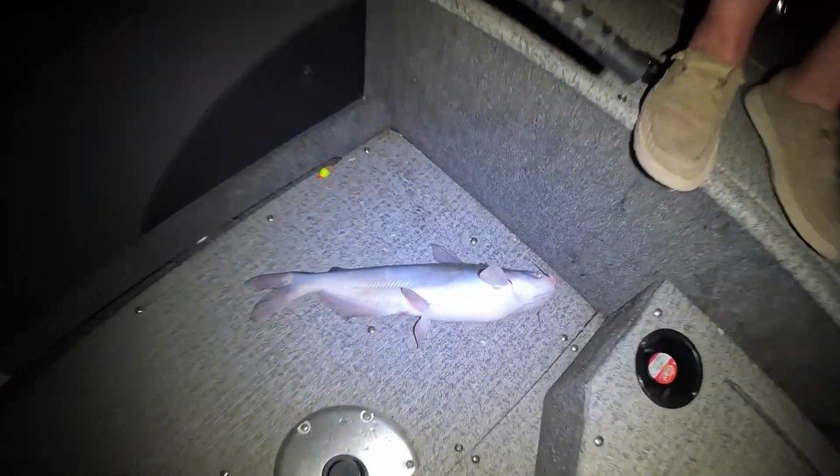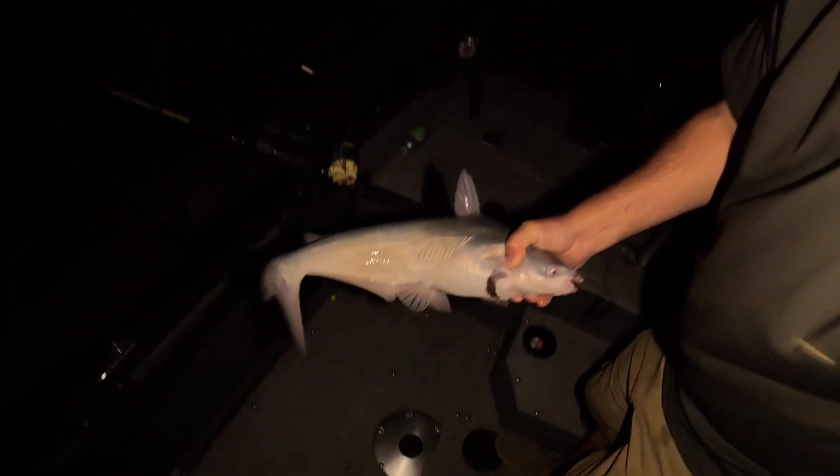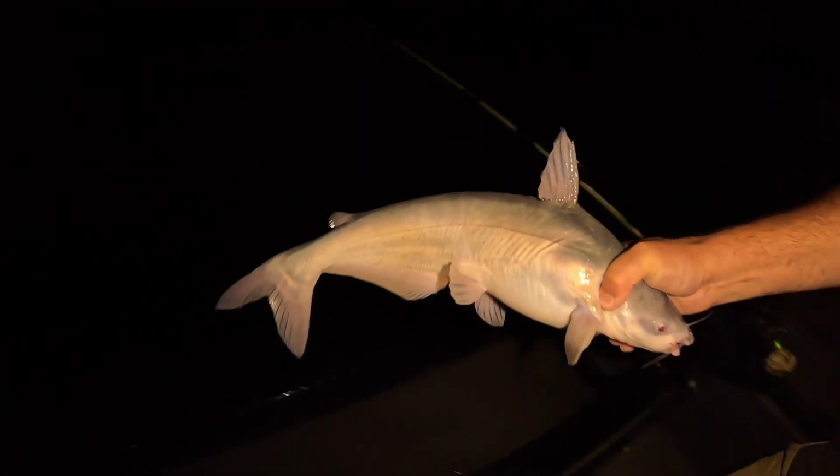Probably 3 pounds. Not the giantest of giant, but that's a good fish. Nice little 3-pounder. I like it. Definitely cleanable. All right, guys, there you go. First fish of the evening. Little blue cat. Let's let him go back to the deeps. All right. Bye, fish.